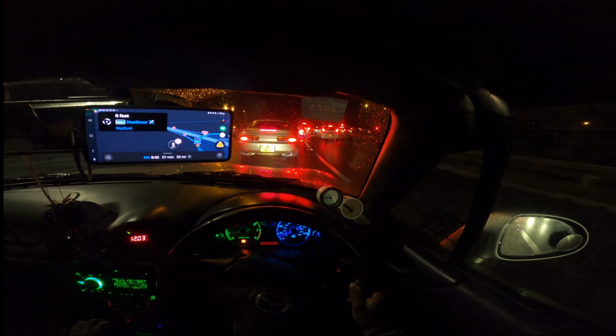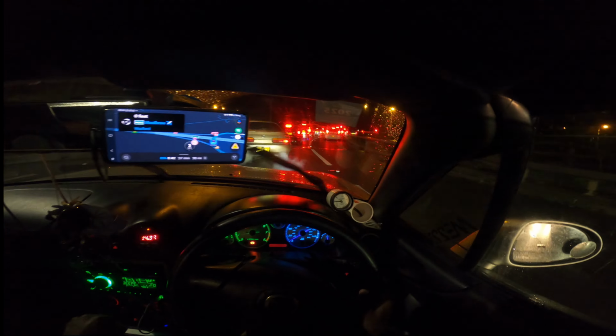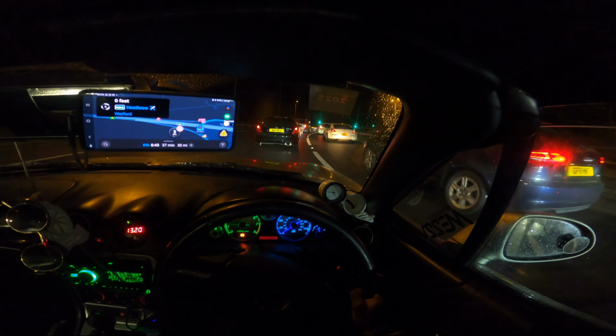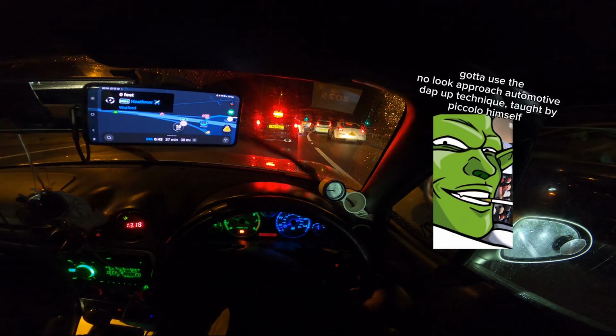Let's see what we got. We got a Soarer, a random, a Honda Civic, and an S15. I'm not good with Nissan chassis, I know it's a Nissan. Oh, we got rollers. We got a camera car. Gotta add nonchalant, man.